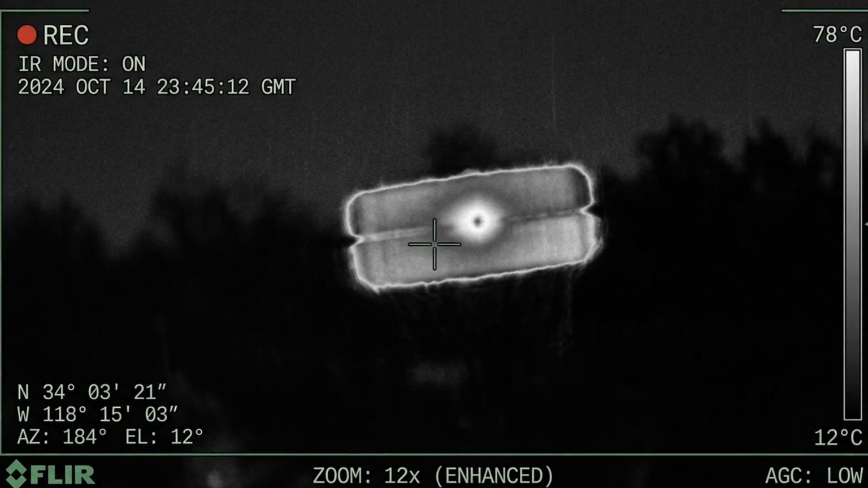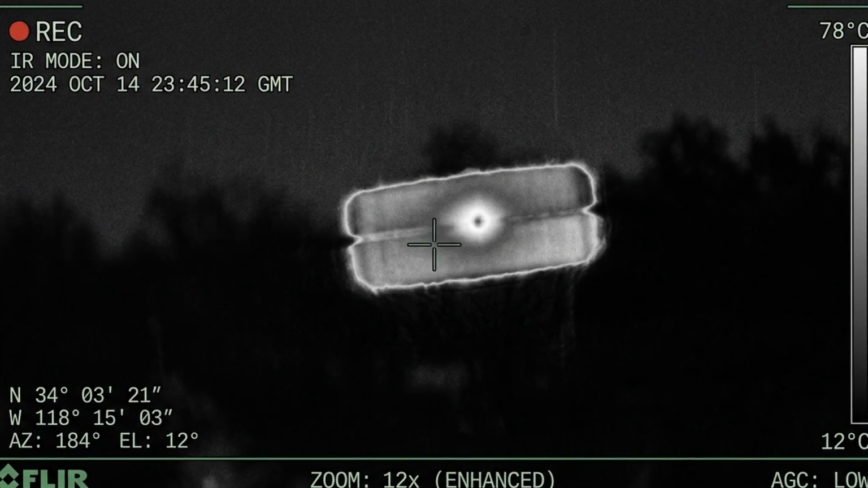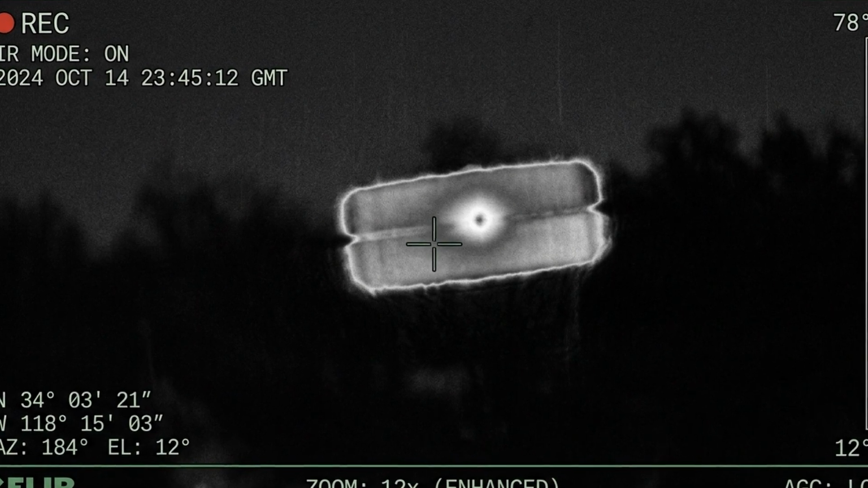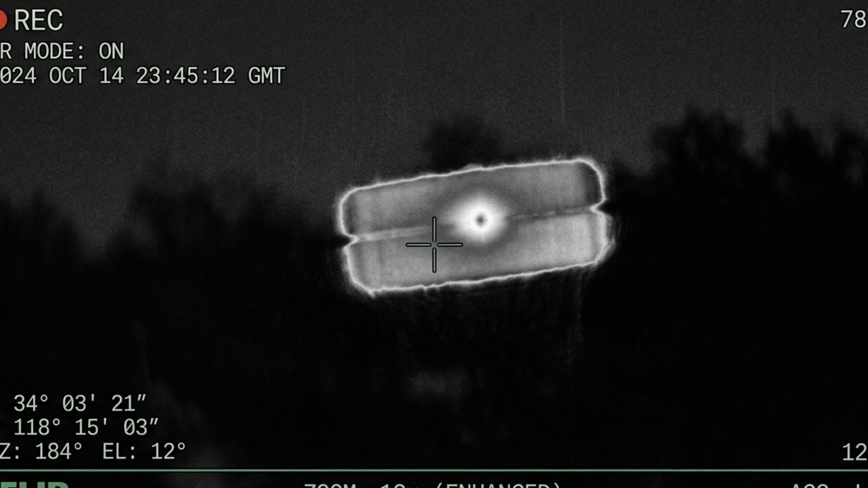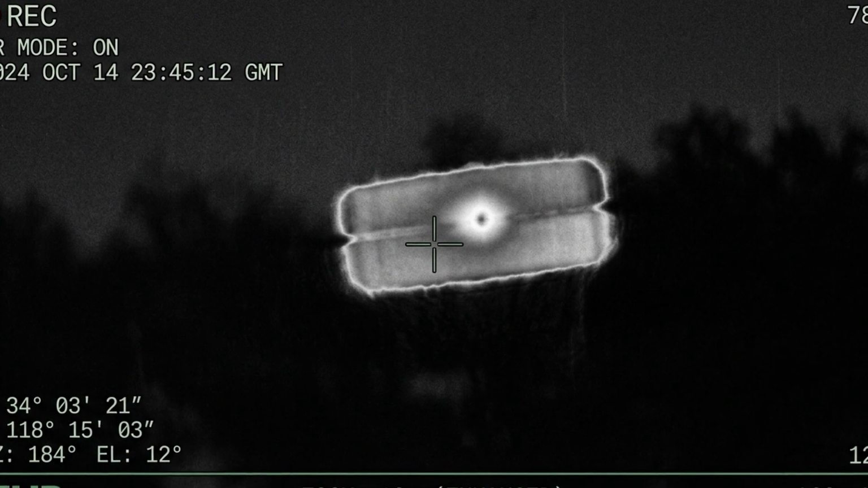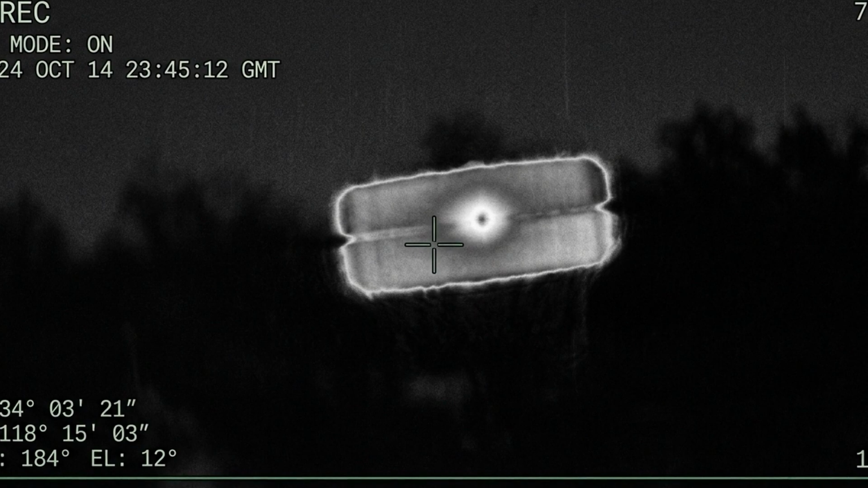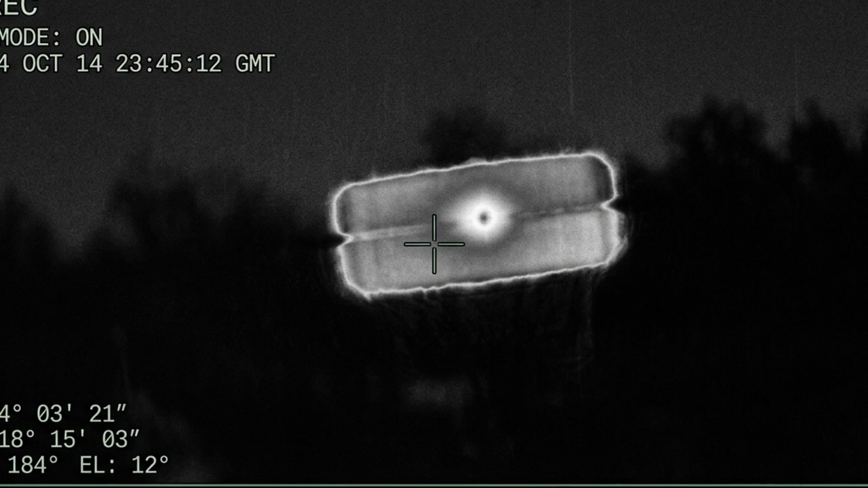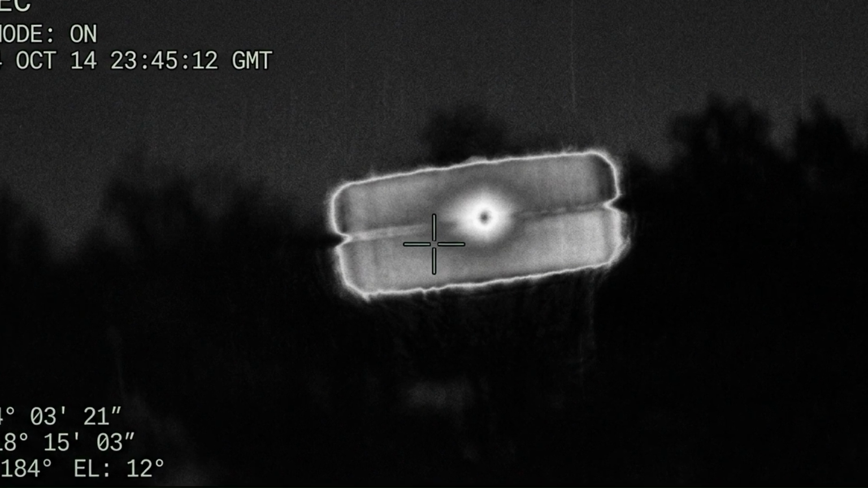On July 10, 2026, the Pentagon's Pursue Transparency Initiative released its fourth tranche of previously classified UAP materials. Buried among dozens of case files was a 58-second infrared video recorded over the Atlantic Ocean in 2020.